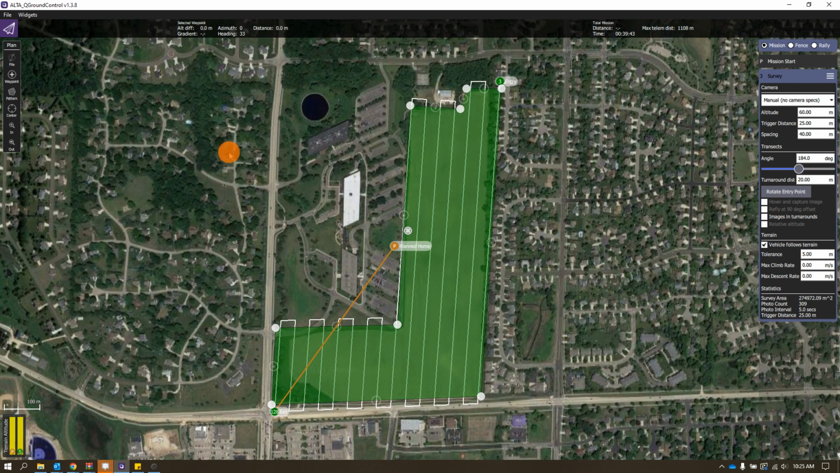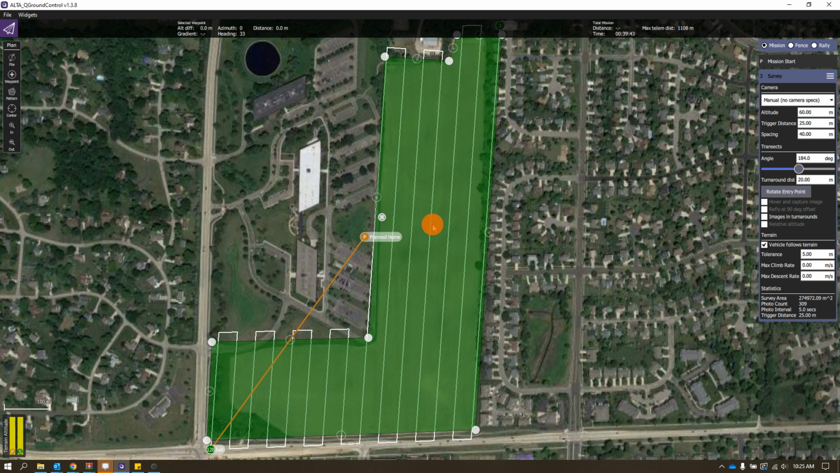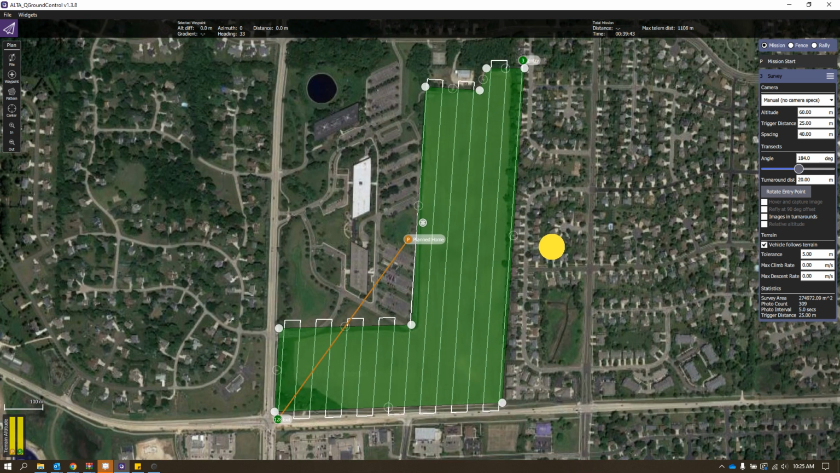After we do that, actually it does just return home. So after that, there's really not much else to do besides uploading the data to the drone and taking off and starting the mission. But this is actually planning your mission within AltaQ Ground Control.